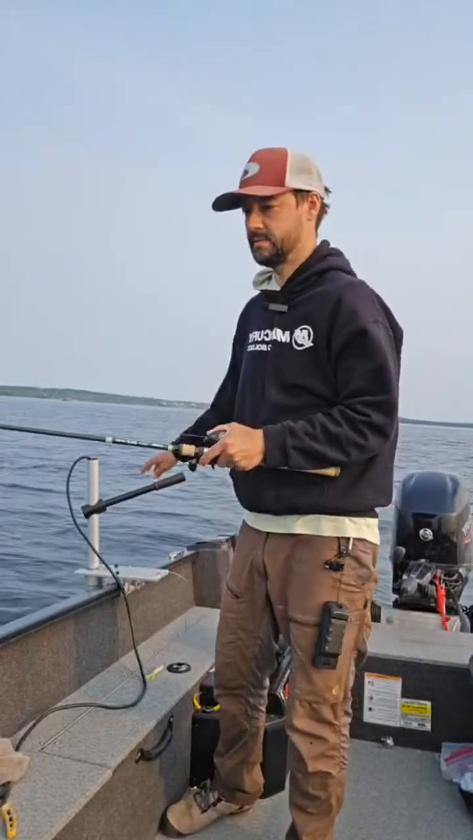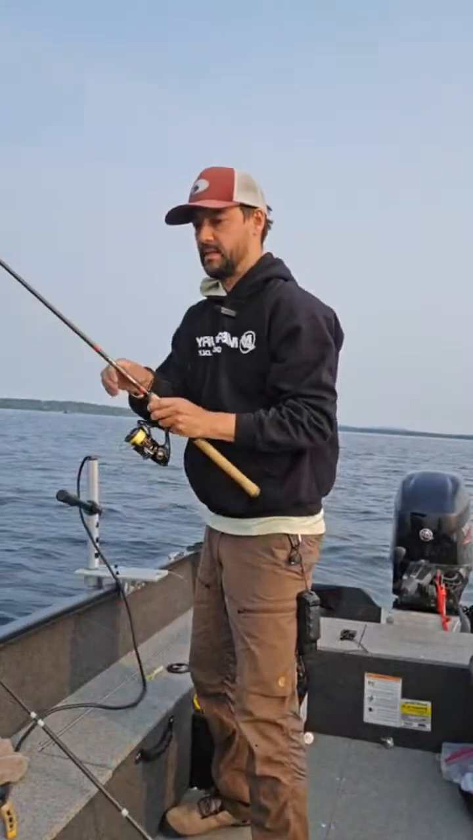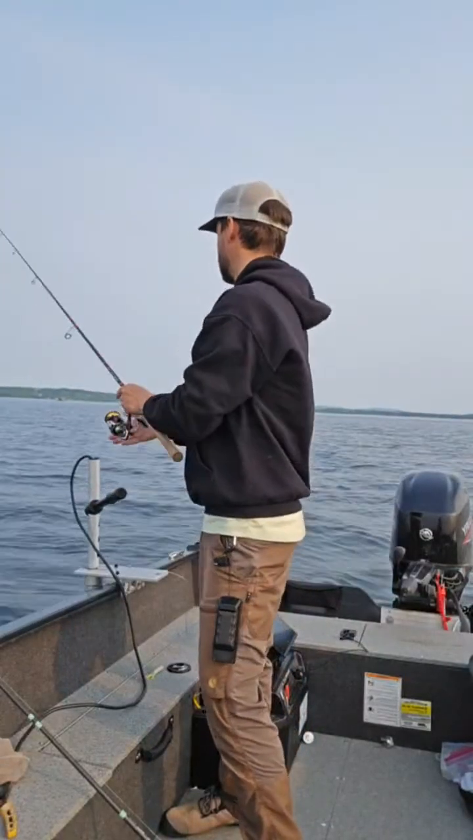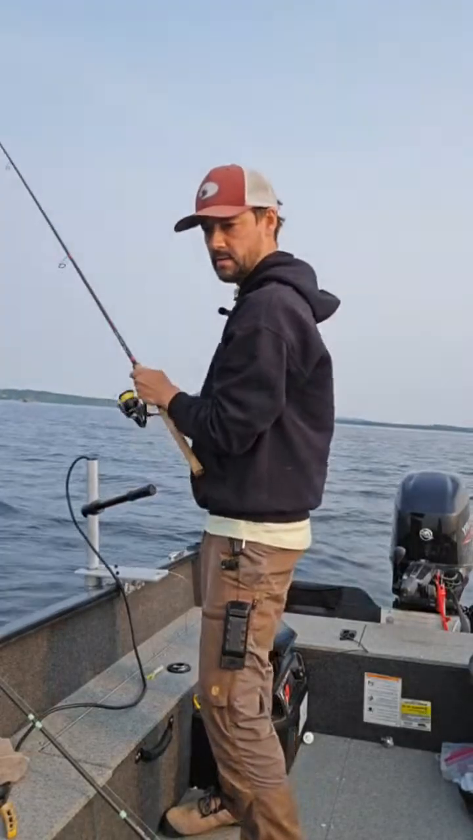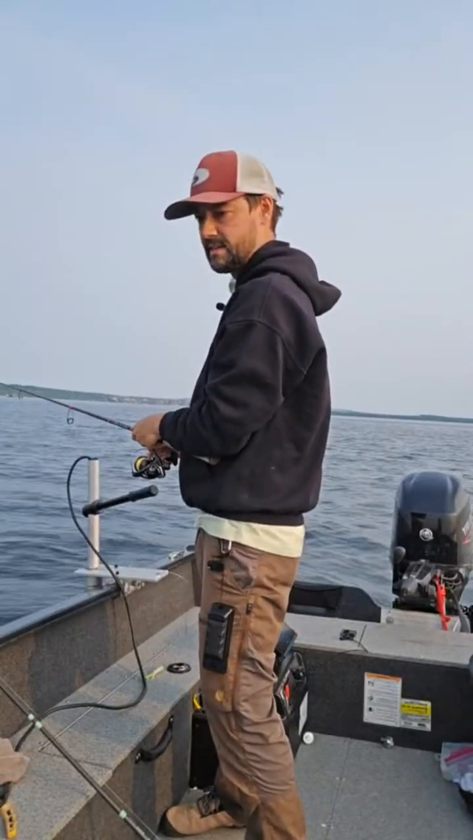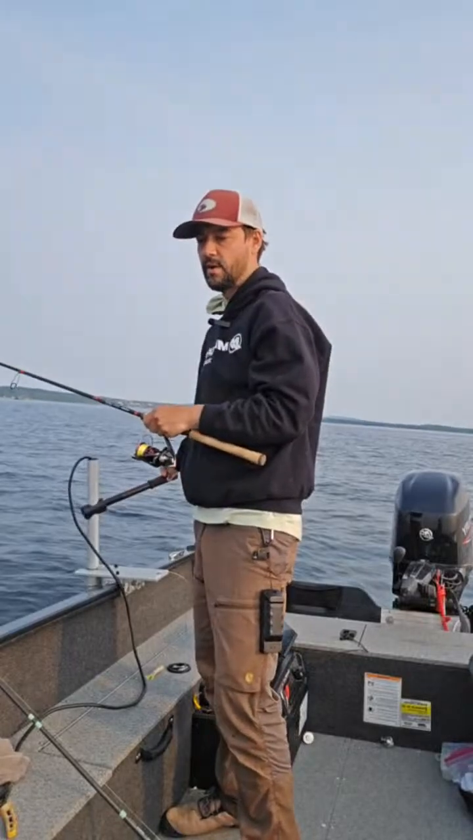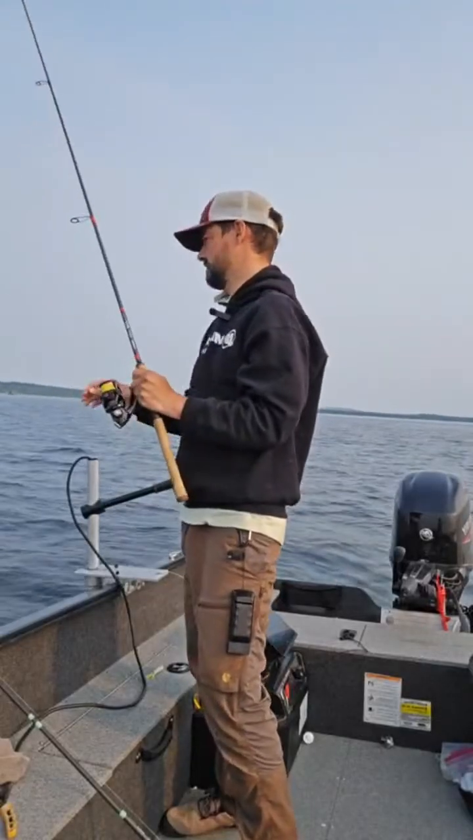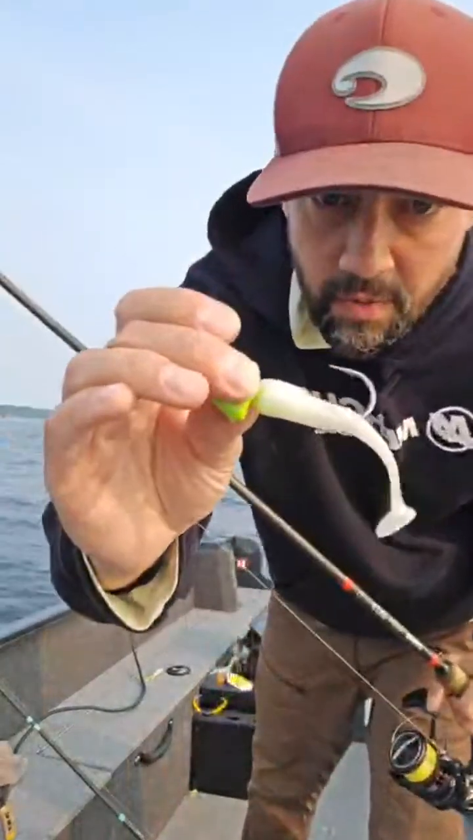Oh, we got a high flyer Laker, which I'm going to cast a little tiny swim bait on his head. Right there, 20 feet. Oh, frick. They always short strike up that high. I don't know why. I bet you it's got teeth marks on it. Oh yeah, it's got teeth marks on it. Ripped.